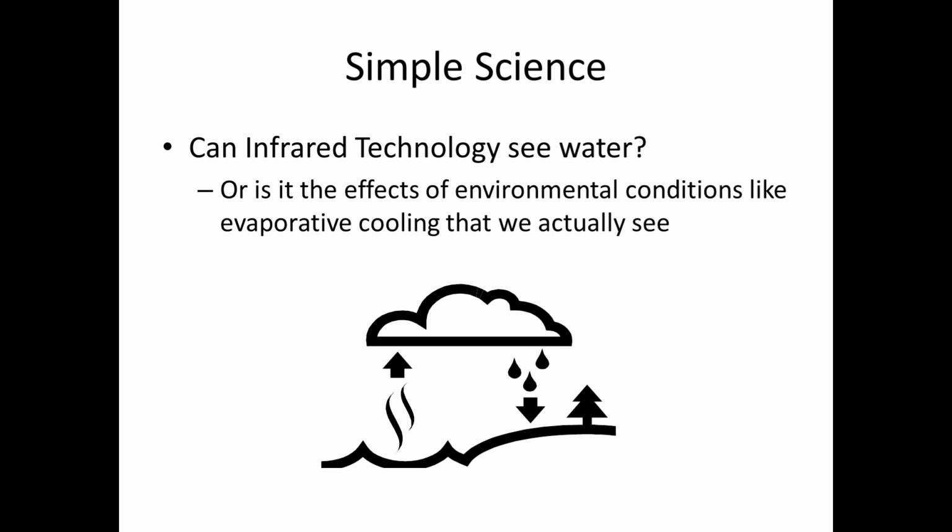Now, I want you to be careful, because this is where training is very important. I can actually show you a picture of a wall that is 100% wet, but thermal doesn't show anything. This is because of environmental effects, where heating and cooling occur in the residence, and a wet material will actually equalize with the environment.